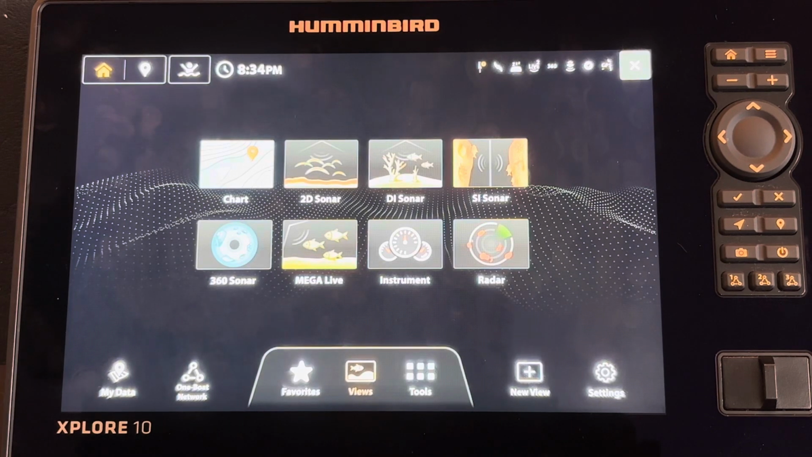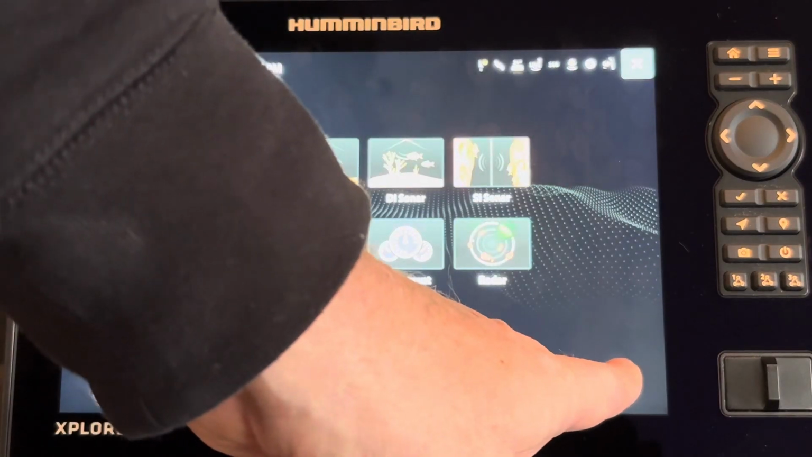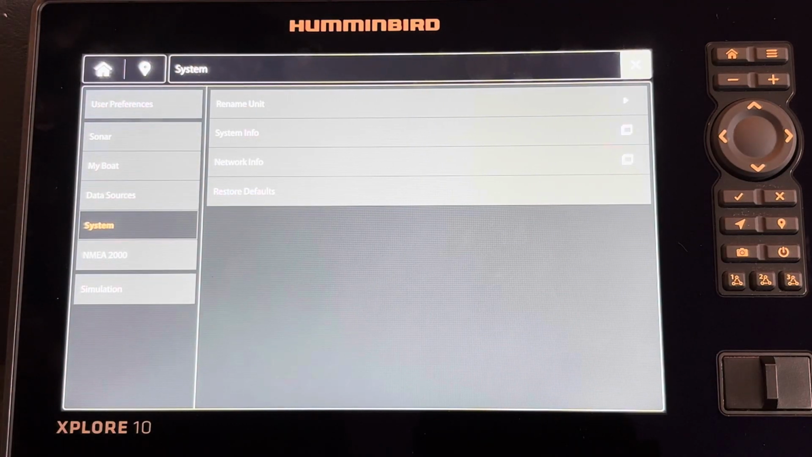XPLORE units come with all of the options available. Unlike the Helix where you had to go from angler to custom mode, you do not have to do that. In settings, if I look at the restored defaults, in my Helix I always had to go back and set it back to custom so that I would get all of the available options. With the XPLORE, you get all of the bells and whistles every time, so you don't have to worry about doing that angler to custom switch anymore.